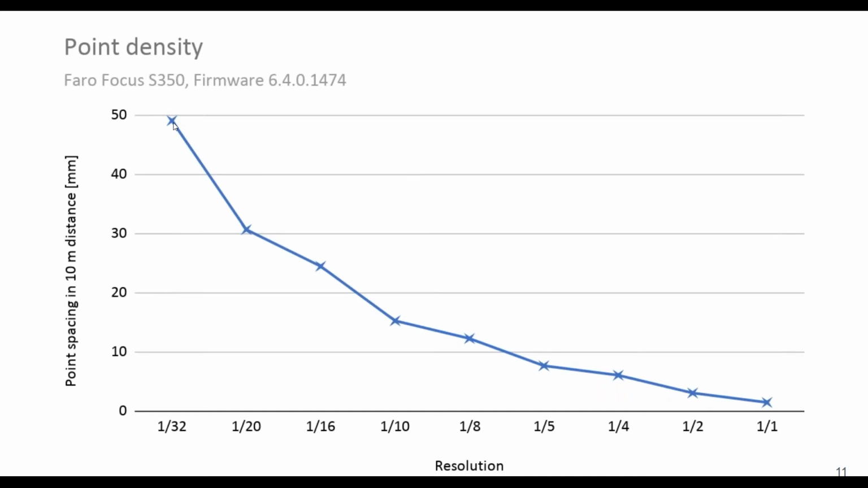The more points and the higher the resolution, the more data you acquire and the more you have to store, of course. But it's just there so you know around what your point spacing might be and how many points you need at each position to visualize certain things.